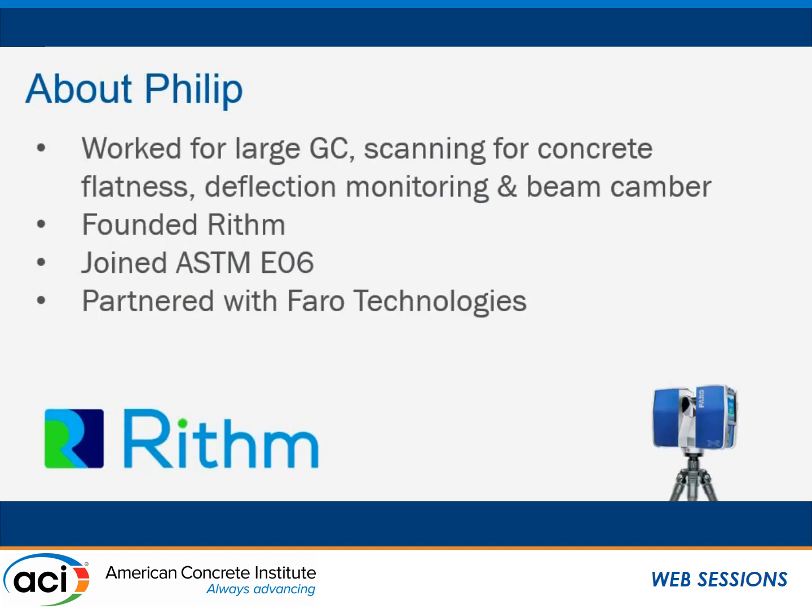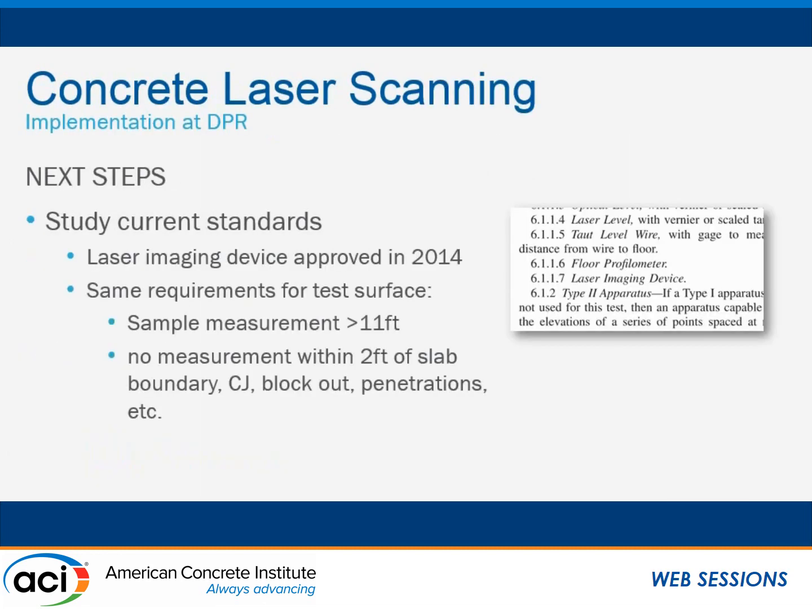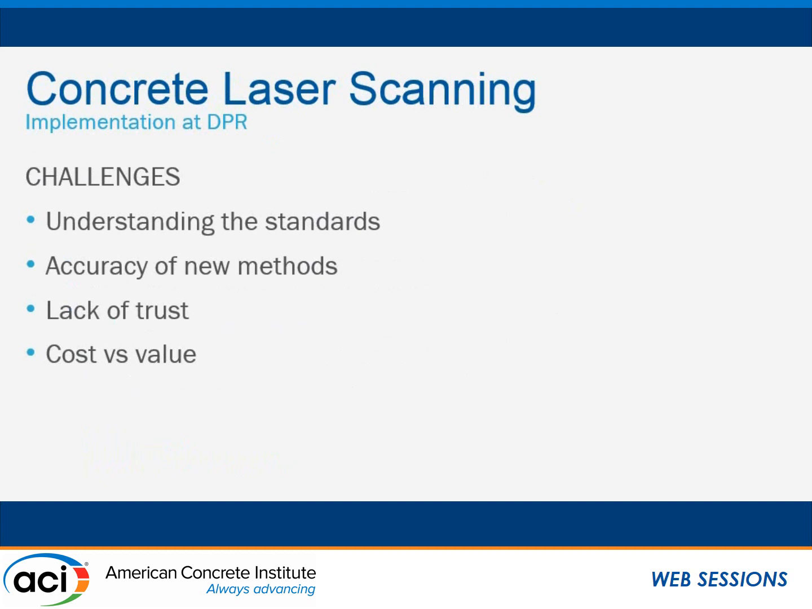Perfect. Okay, let me go a little bit in chronological order. When implementing, I'm going to use a sample, DPR Construction. They've been highly involved in adopting 3D scanning technology and essentially standardizing it within their company.